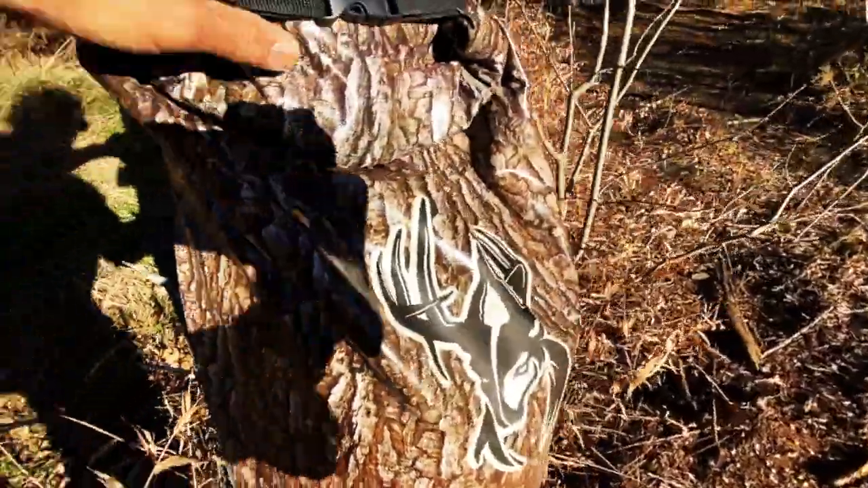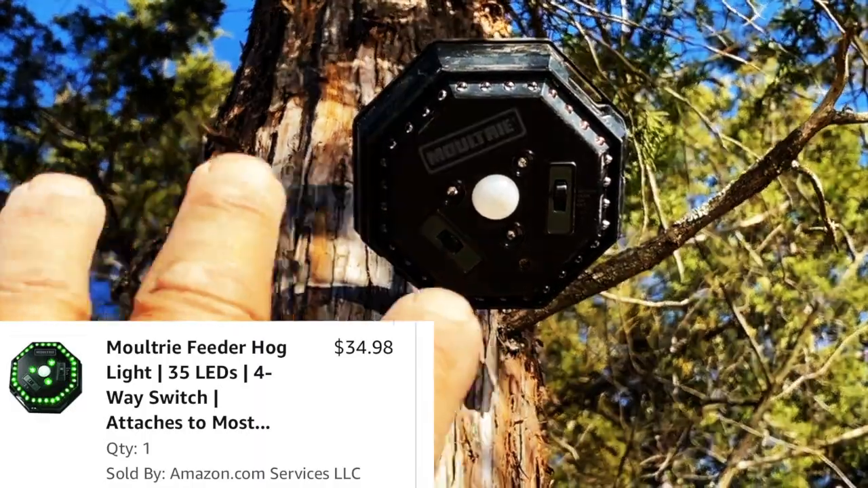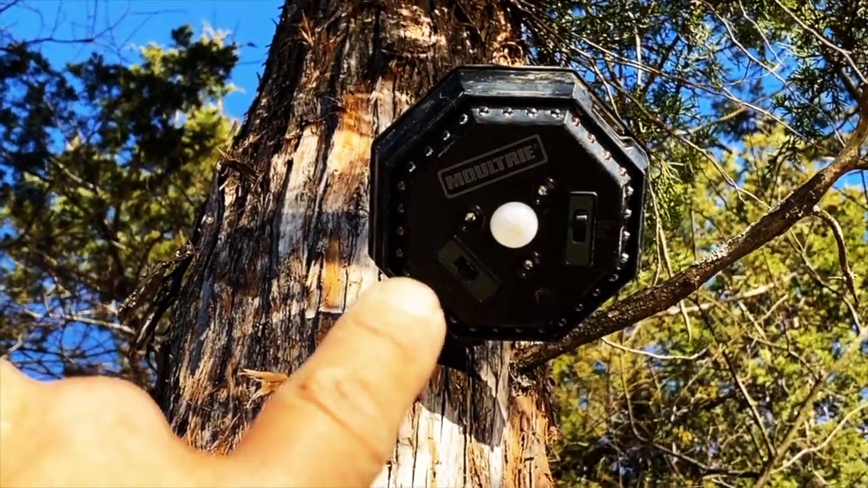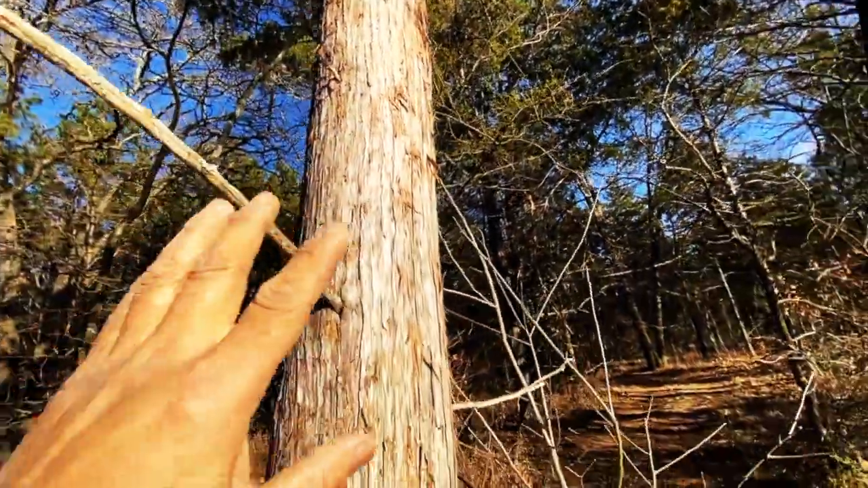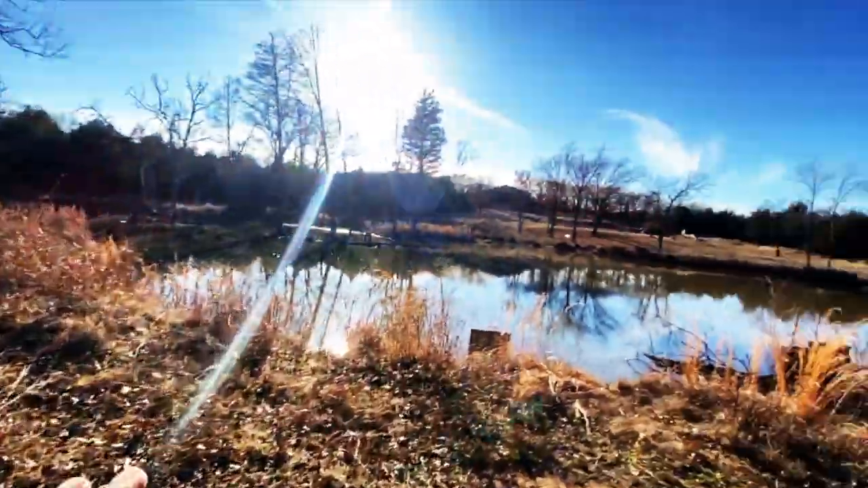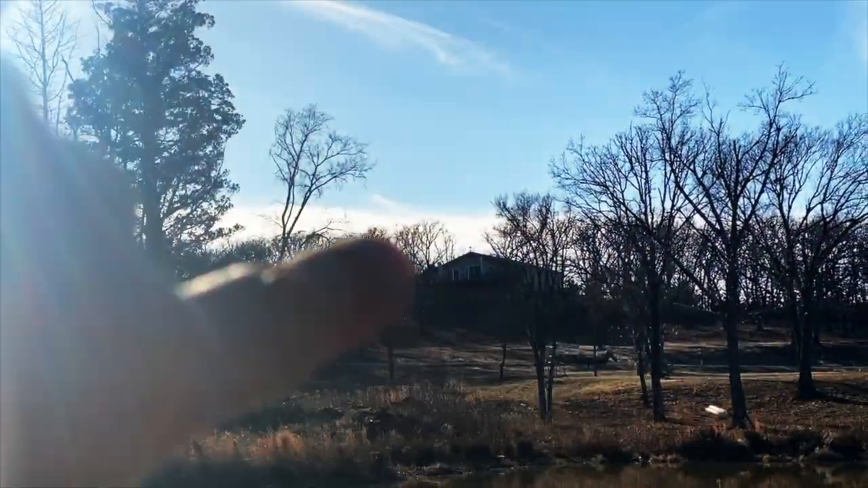The other thing I have is this Moultrie motion sensor light that I've had for probably a couple of months. I've only tested it one time, so I've got it set on low on the left that you can see here, and also on motion detector. I know this will work, but what's super cool about this setup is this is a pretty bright tree, and when that thing glows green, you're definitely going to see it. You probably can't see this from here because the sun's right there, but I can see clearly from the window up there if there's anything moving down here.